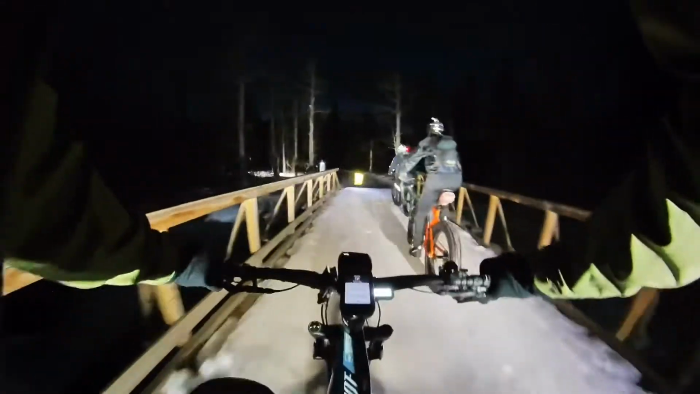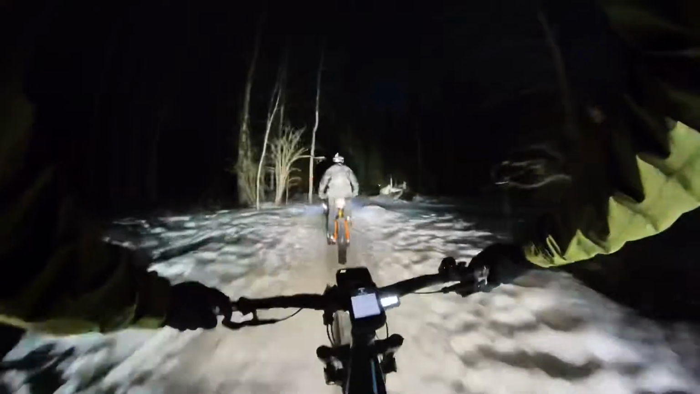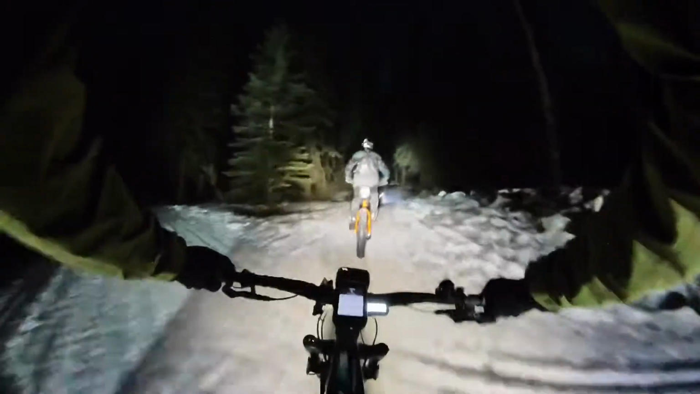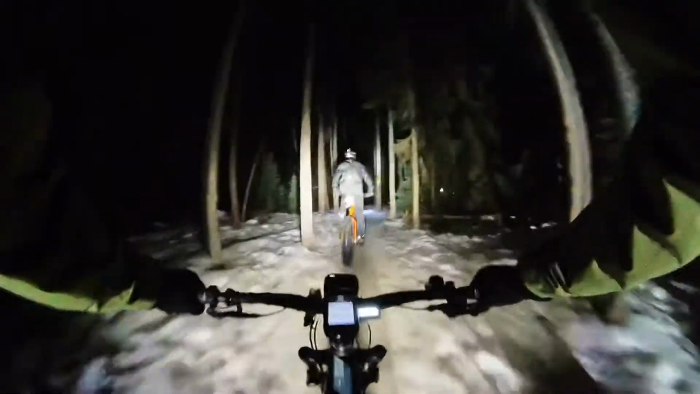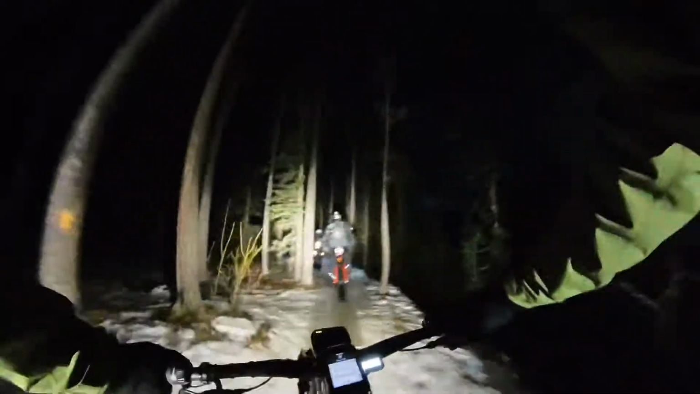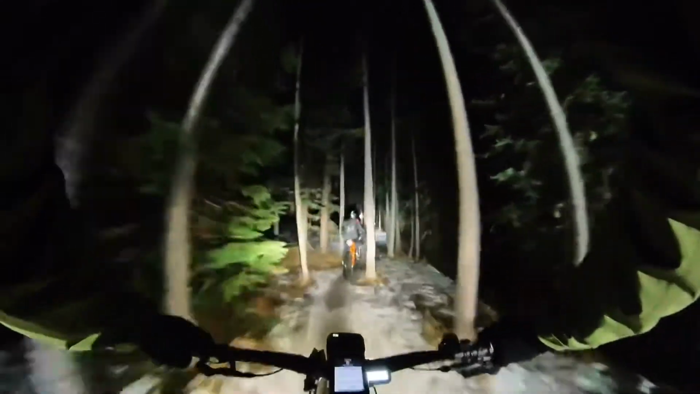Today it's a different experience for me. I am basically riding at night for the first time. I had one other night I rode for a short loop, didn't finish it, and so today is the first time I'm actually riding the full loop and with a group of people.